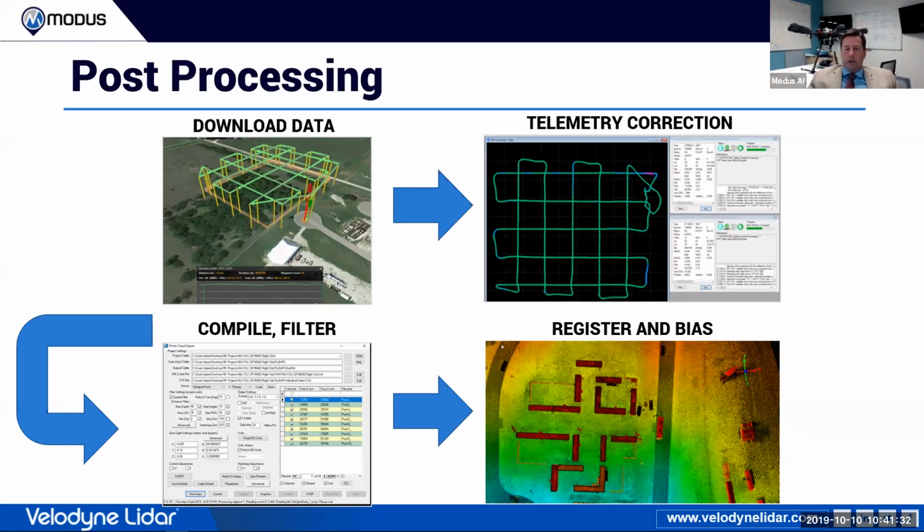After I have my LAS cloud, then typically I like to do register and bias. This is where I add a little bit of control. This is where I add metadata into the header of my files, and I decide what size files I'm going to want to have. The reason I bring this up is metadata is really important because it tells the next person, or the software later, what units of measure and what geometric or geoid standards you're actually using.